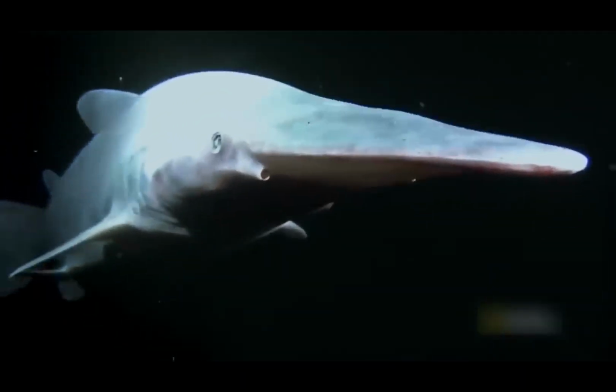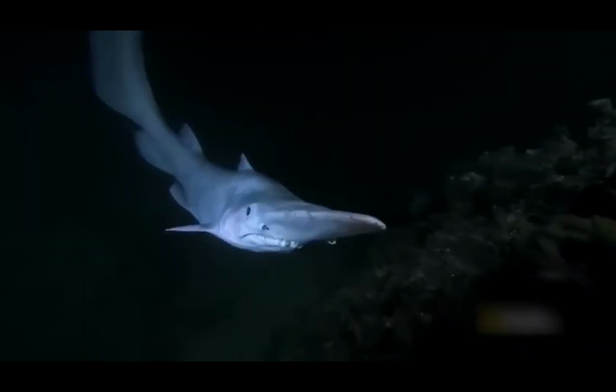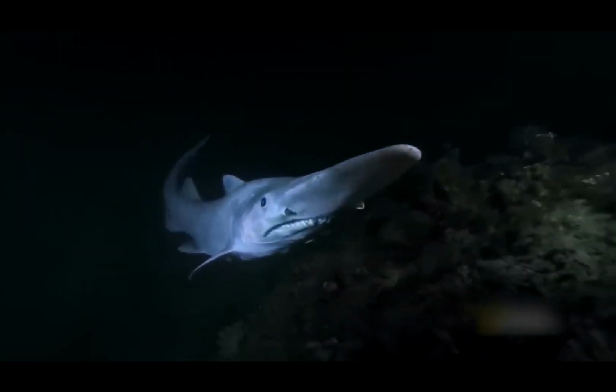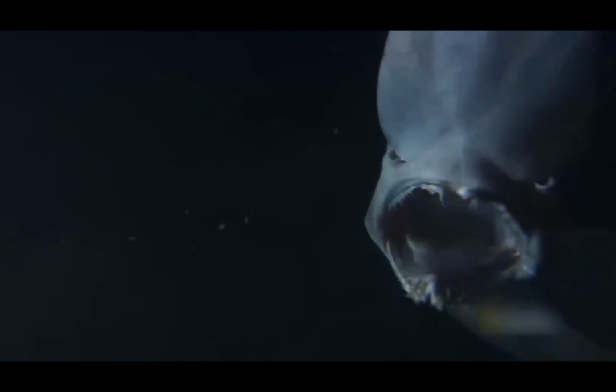The goblin shark, described as a living fossil, was discovered for the first time in 2000, measuring about 12 feet long and submerged at a depth of 3,600 feet. It is a very rare species that can only be found in the deep, black waters, and in my opinion, just looking at them shows how ancient and frightening they are.